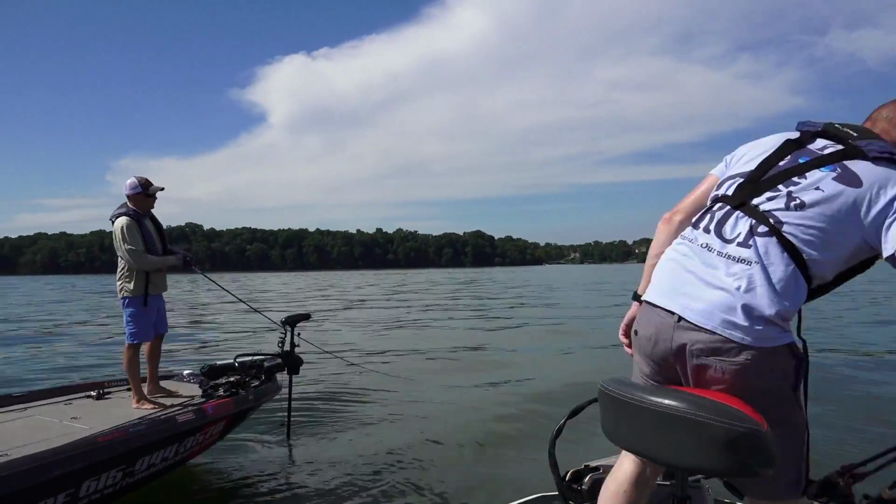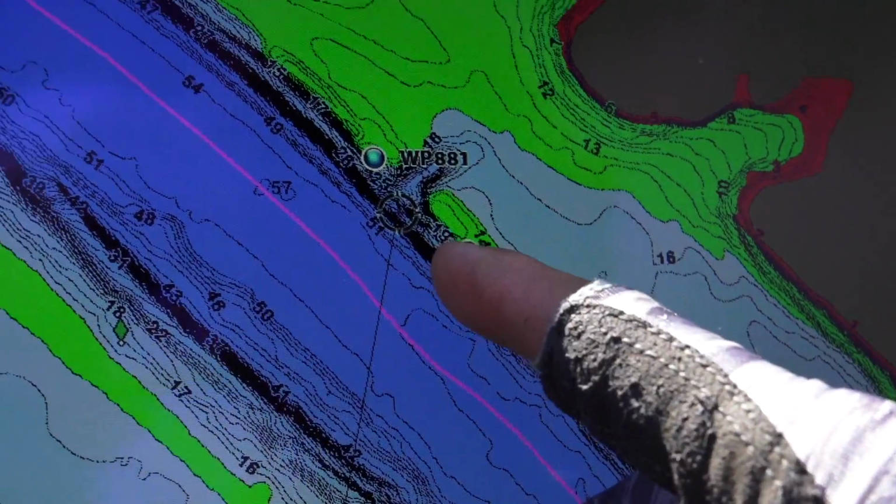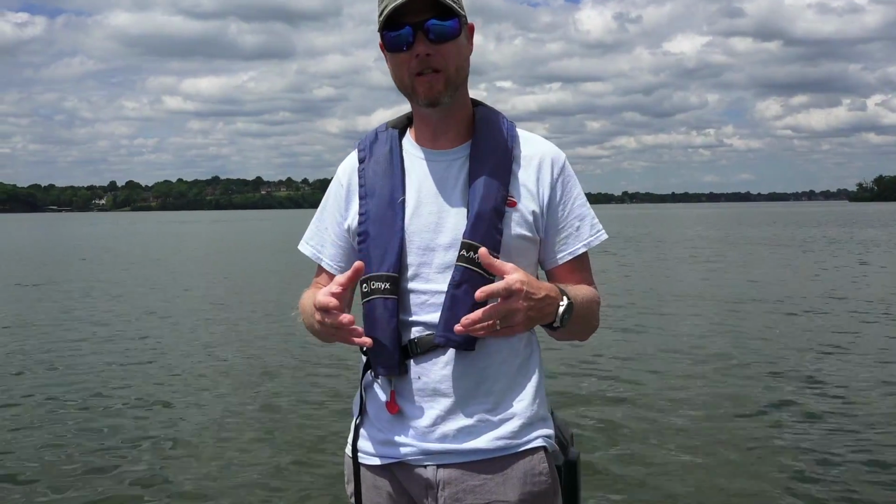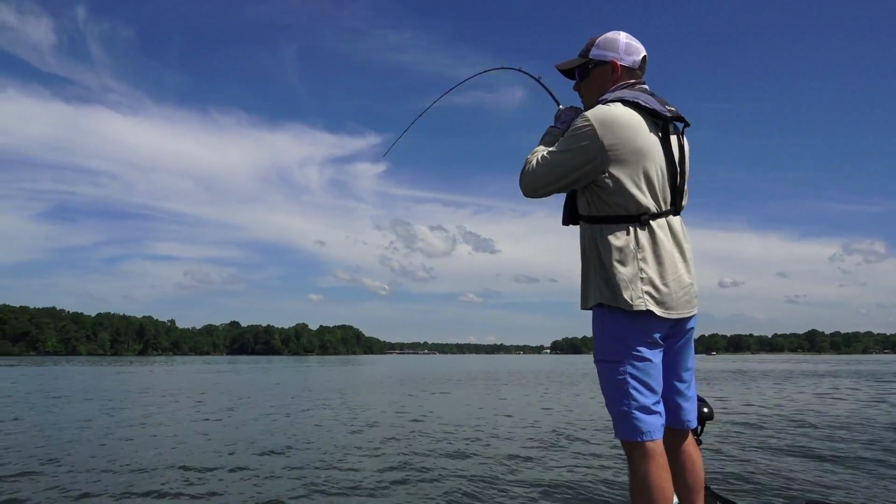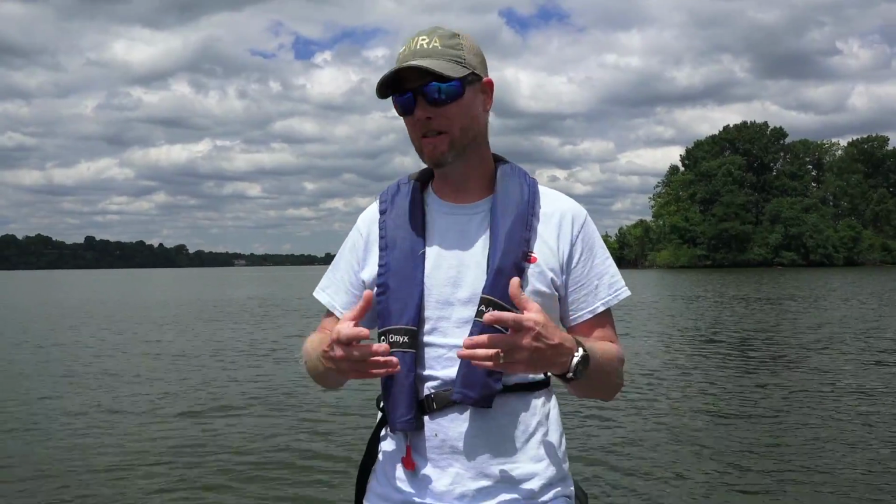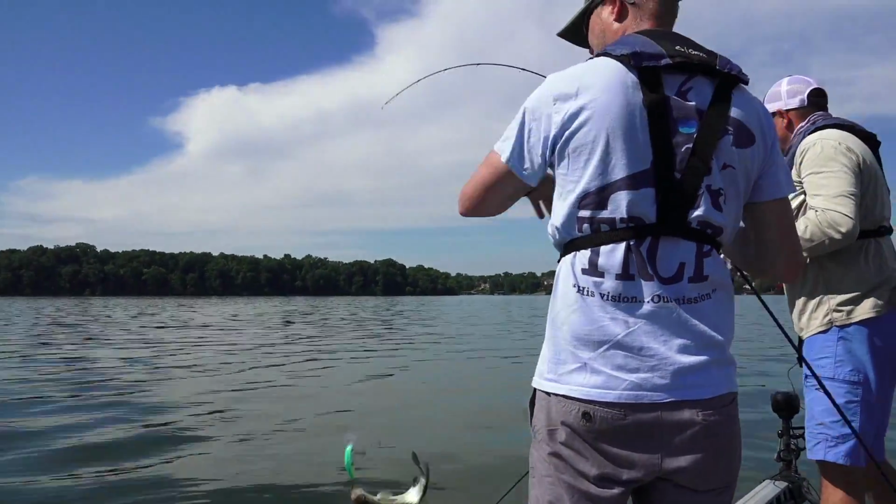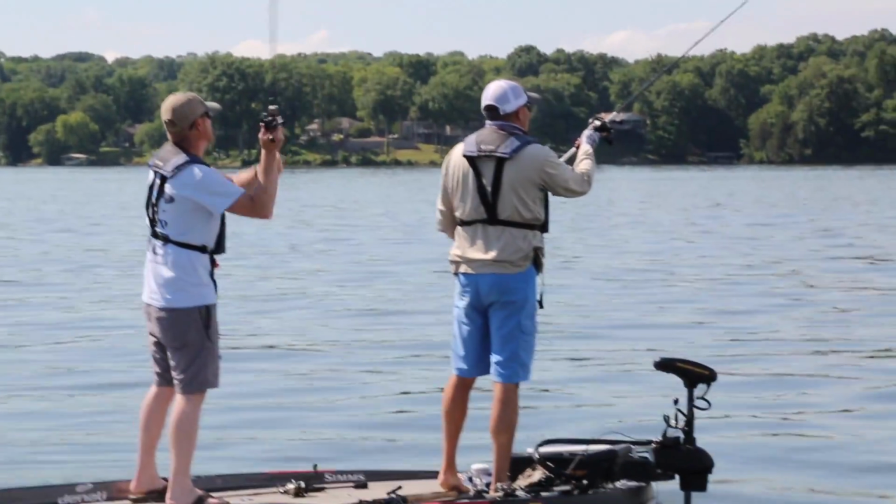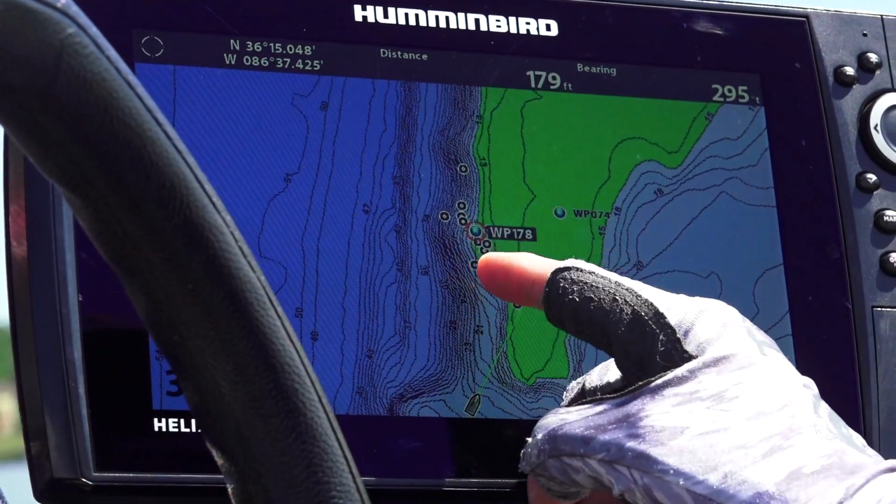When we talk about ledges, we're talking about the old river channels that most of our TVA lakes still have. So we're going to show you what you're looking for on the map when you're just sitting at home. And then we're going to take you out on the water. We're going to show you what you're looking for on your graph and the topo lines on your map when you're in the boat. And then we're going to show you what the fish that you're looking for actually look like on the graph.